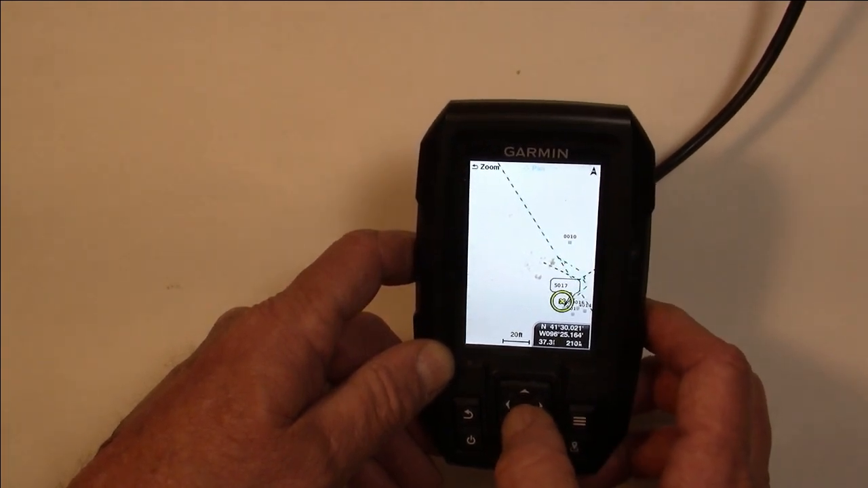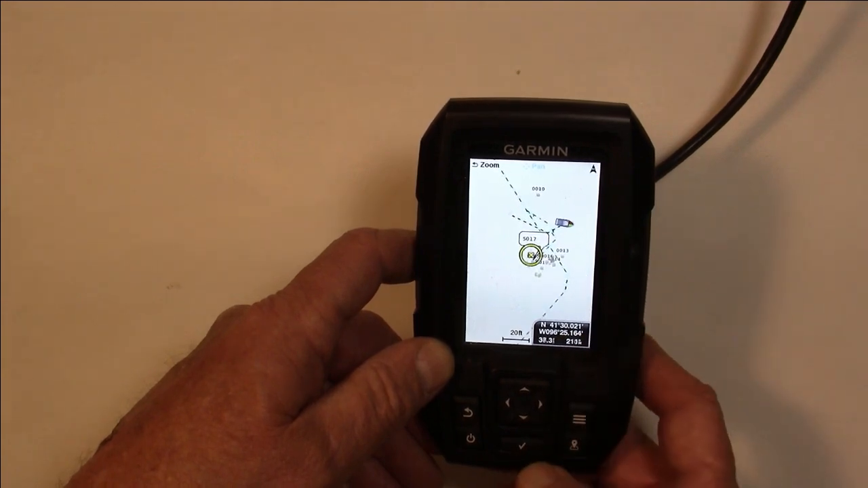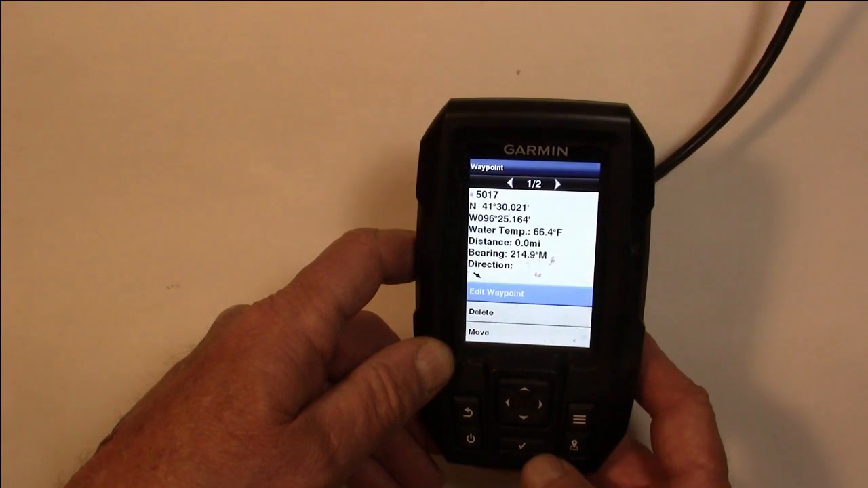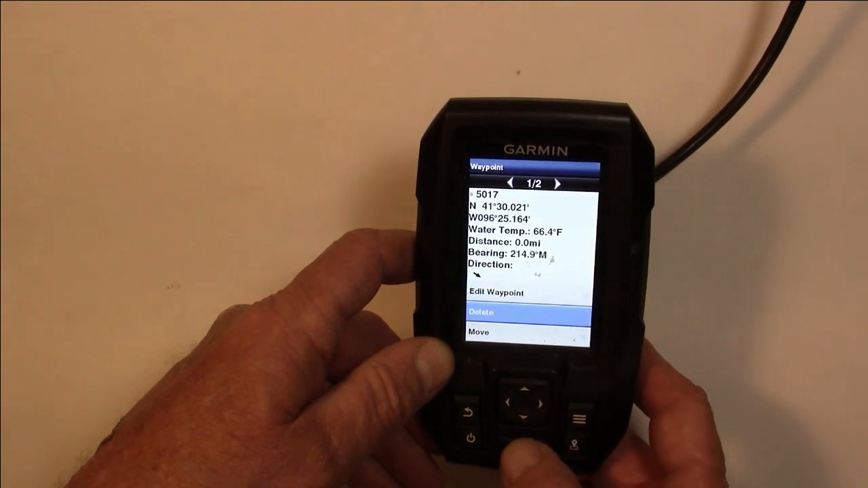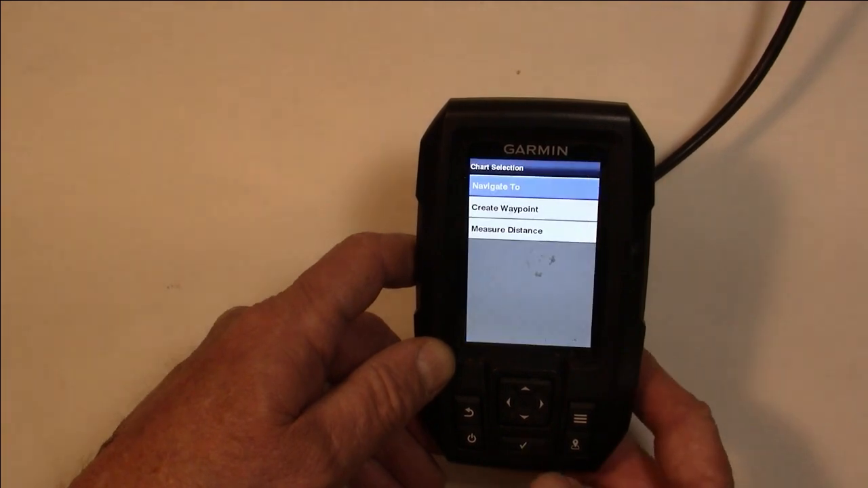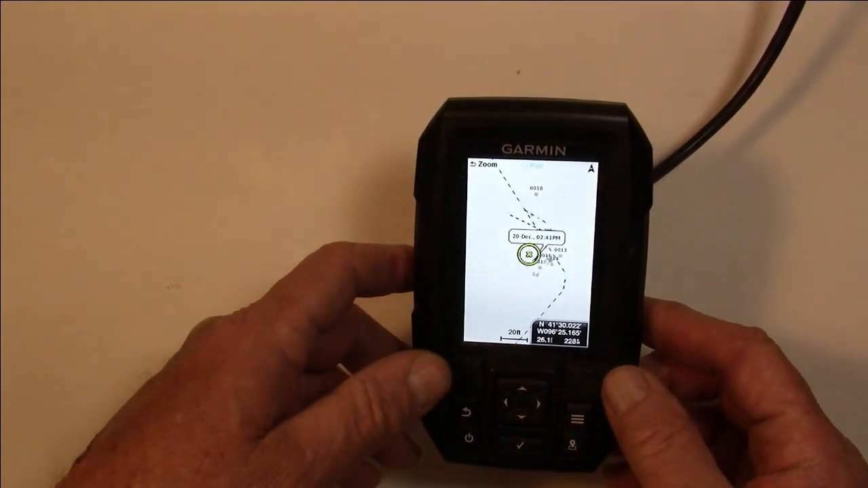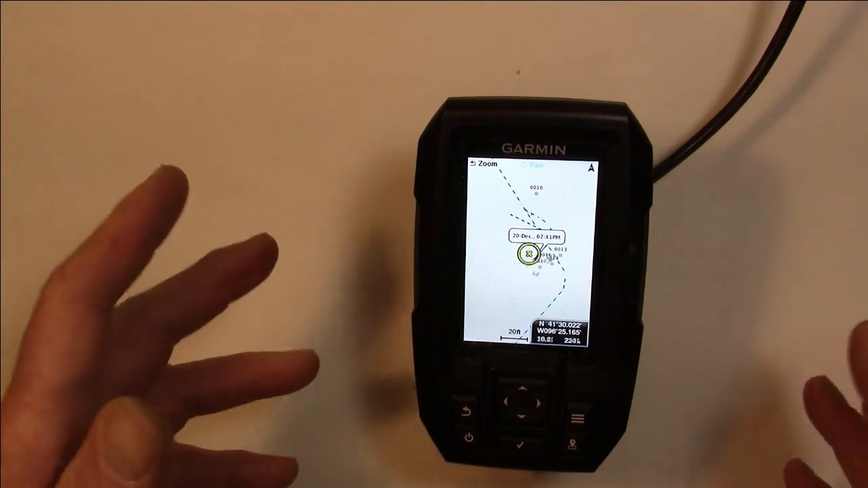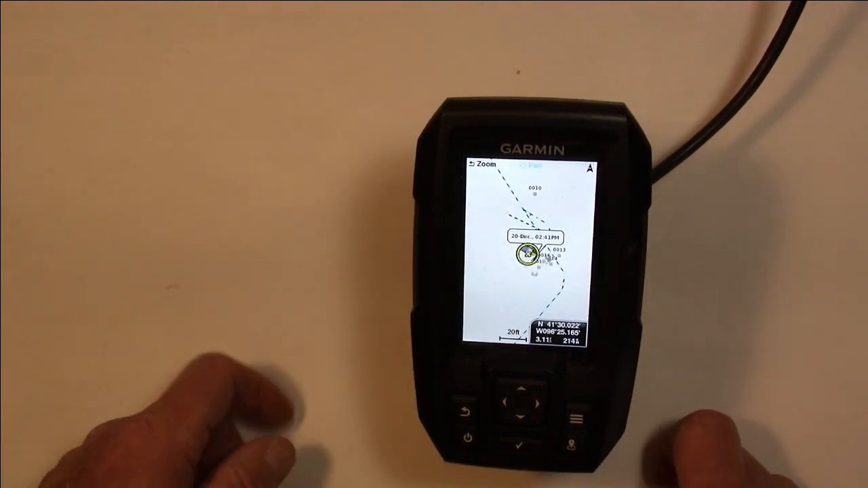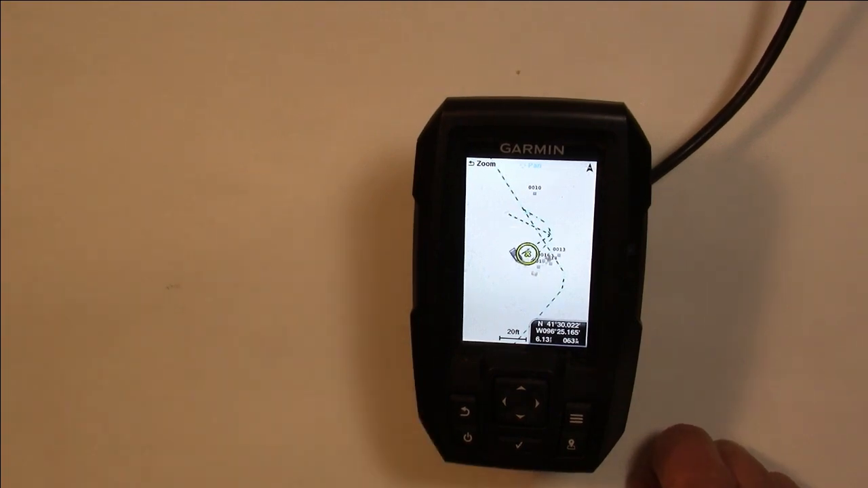We put in number 5017. I'll click on that one. Click it again. I can edit it if I want or delete it. OK. And back to the map again. And that's the way you can delete them, save them, however you want to set them up. But once you've got them saved, if you want to delete them, that's the way we get that job done.